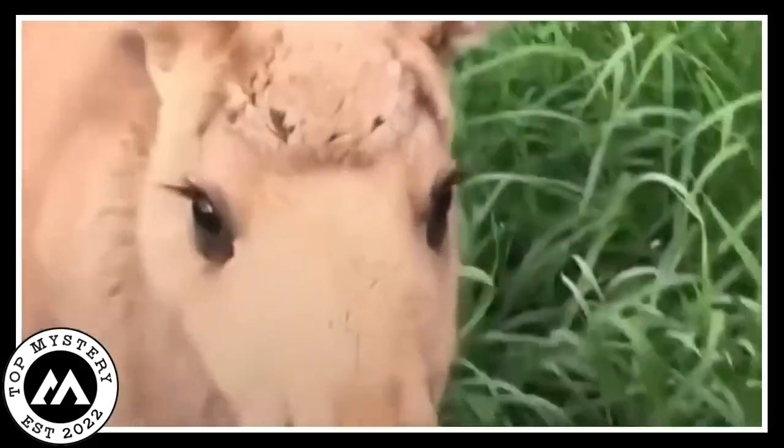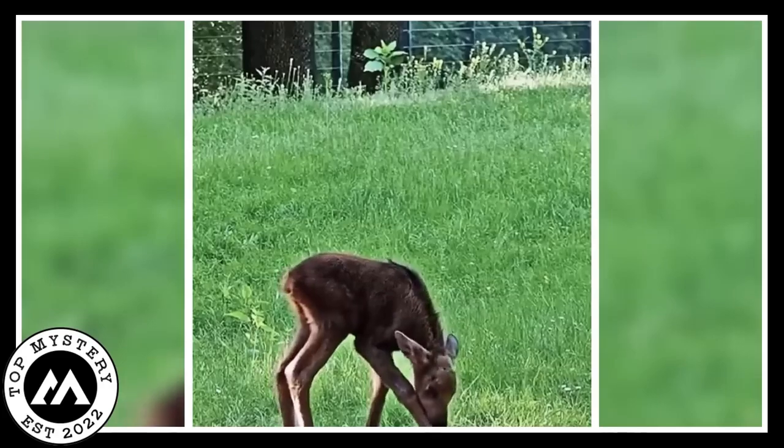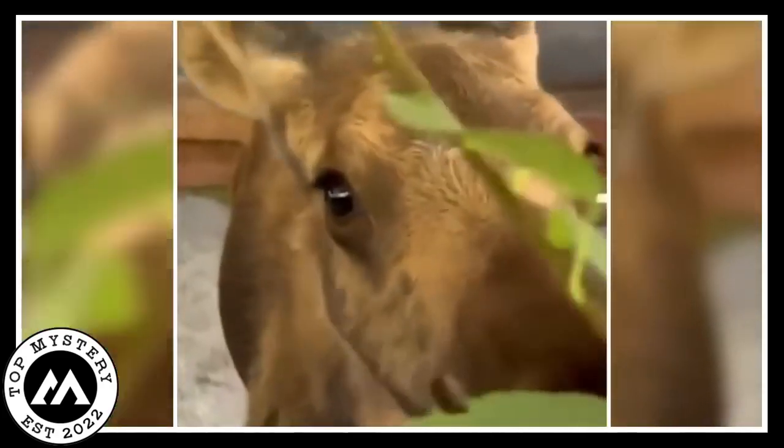Fast forward a bit, and here's the heartwarming twist. The family is like, we got this. They shower the moose with love, become its adopted moose parents, and guess what? The moose starts chowing down.